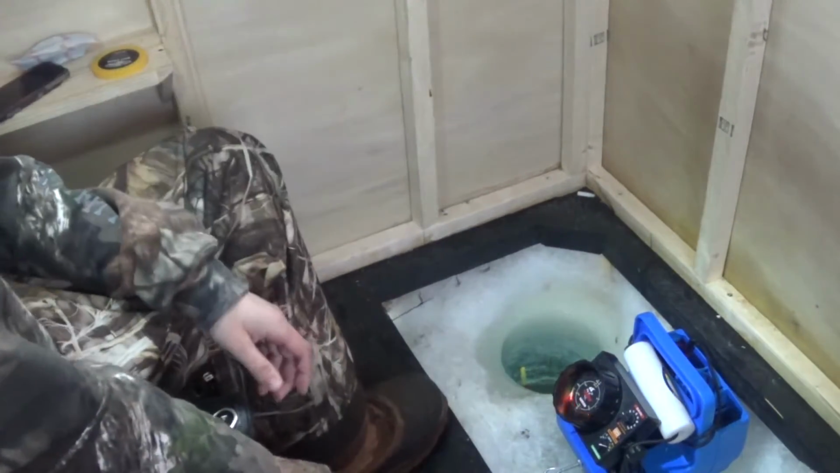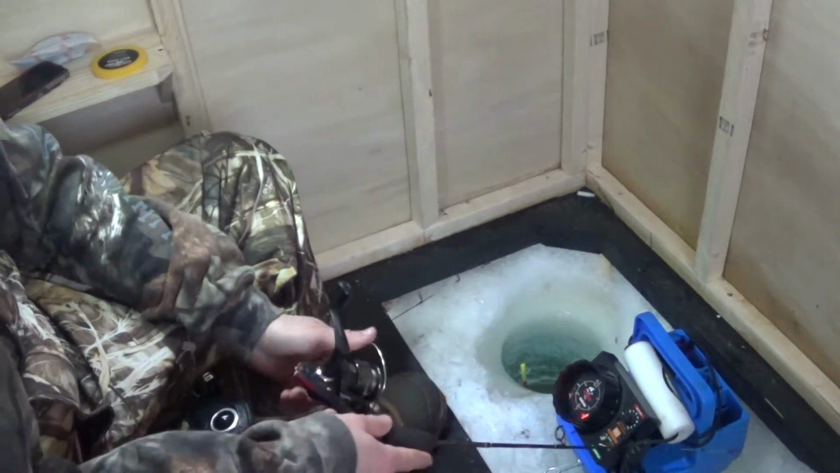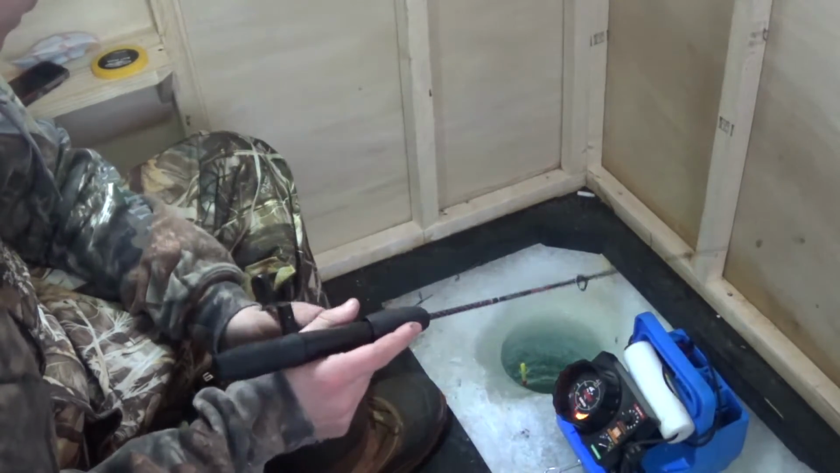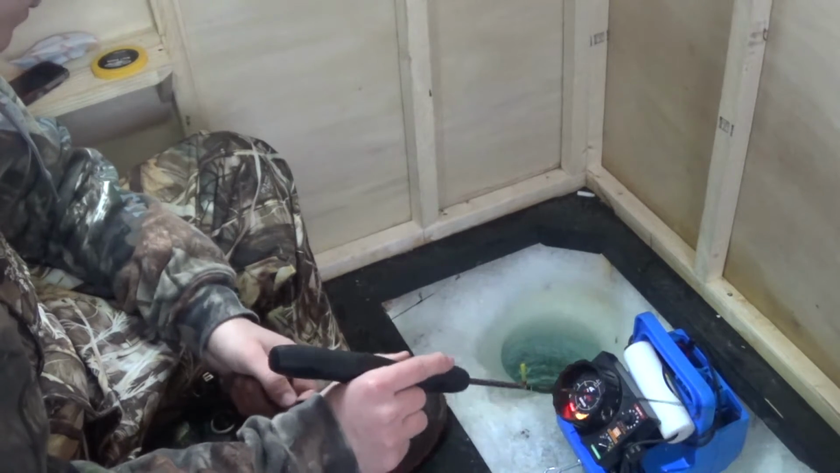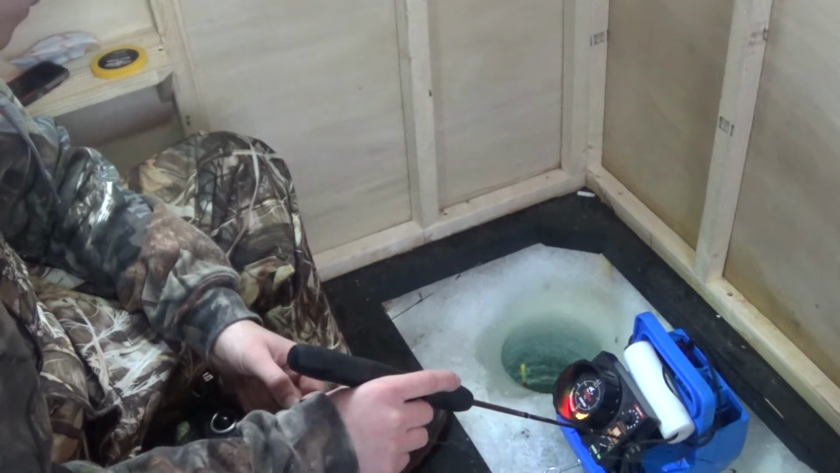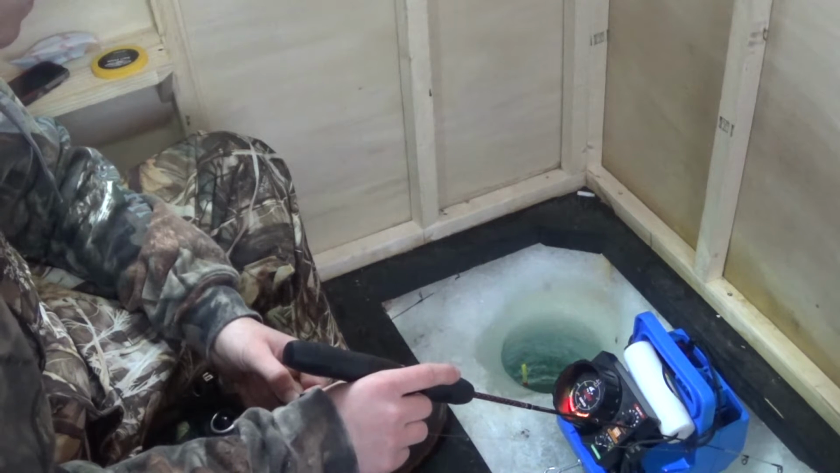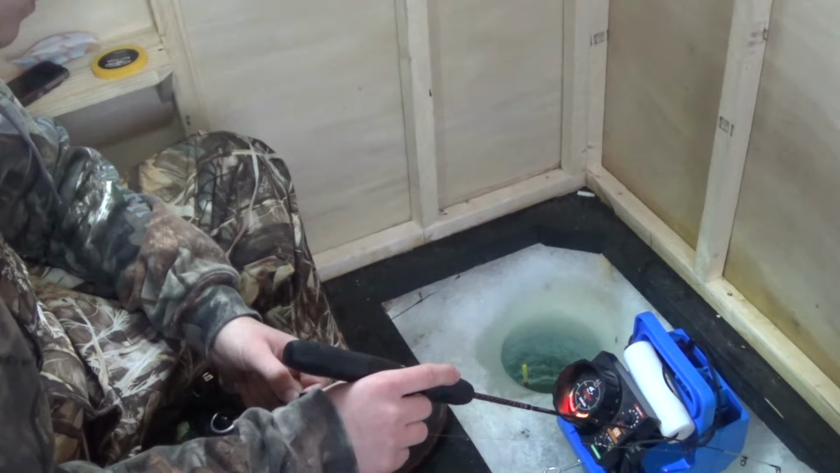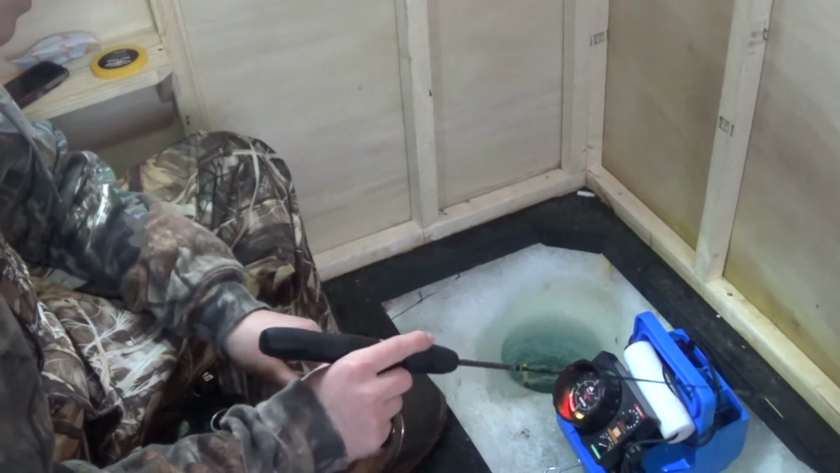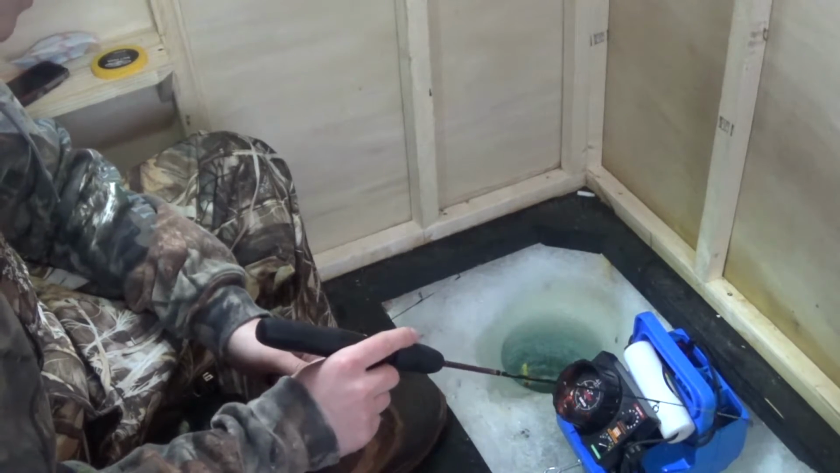And come on, I'm hoping this fish comes up. They're not super aggressive today, not like yesterday. Yesterday we did pretty good. This morning we did pretty good. I don't know what's up with the fish right now though.